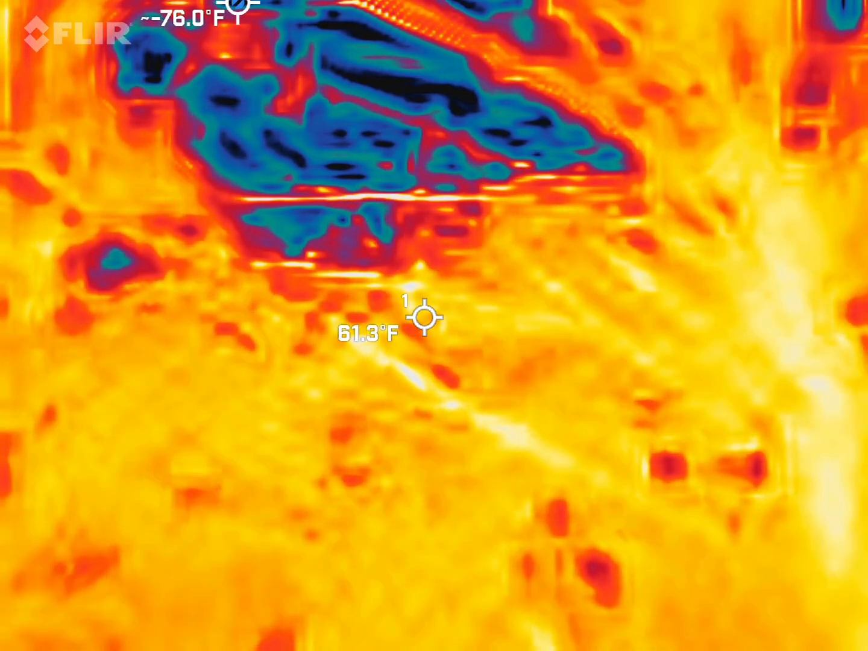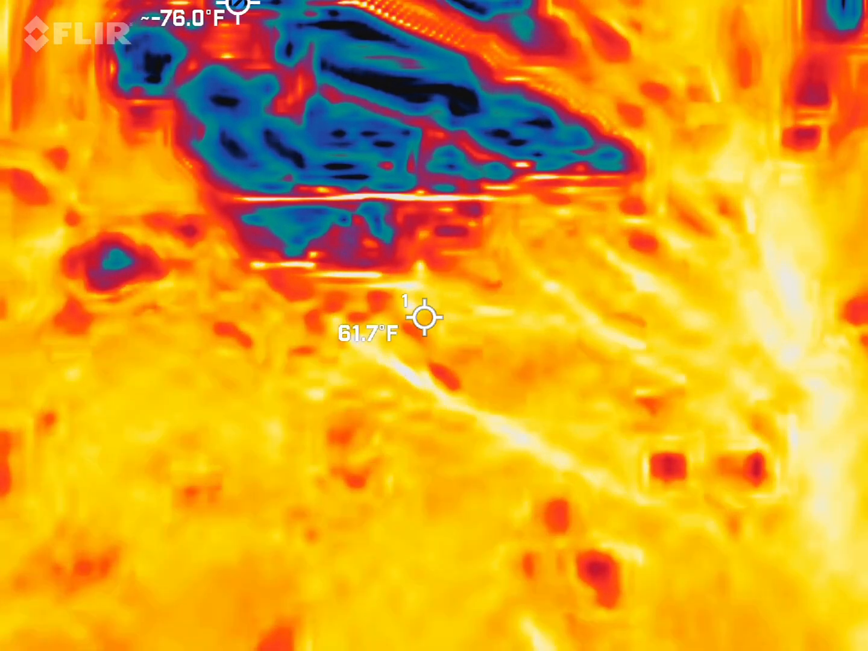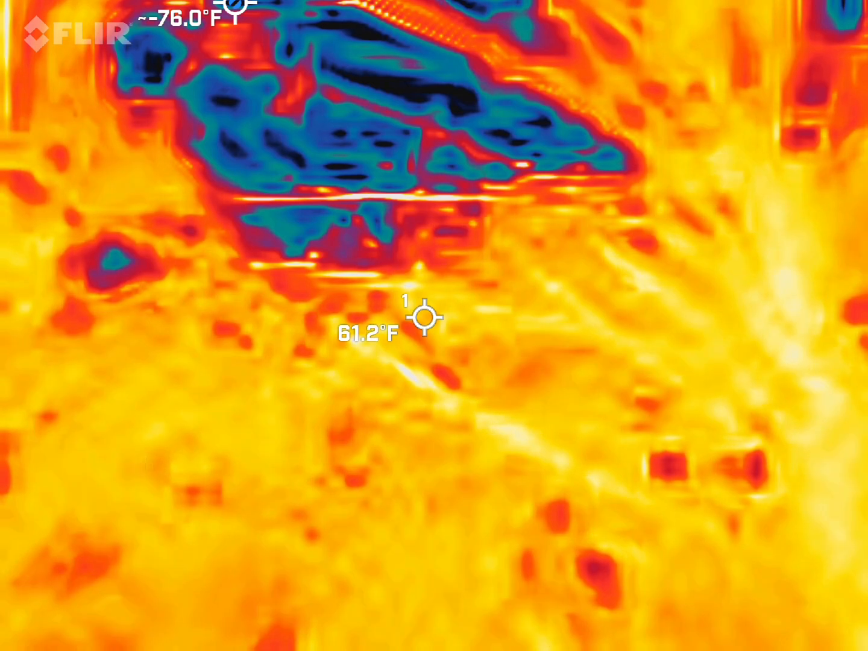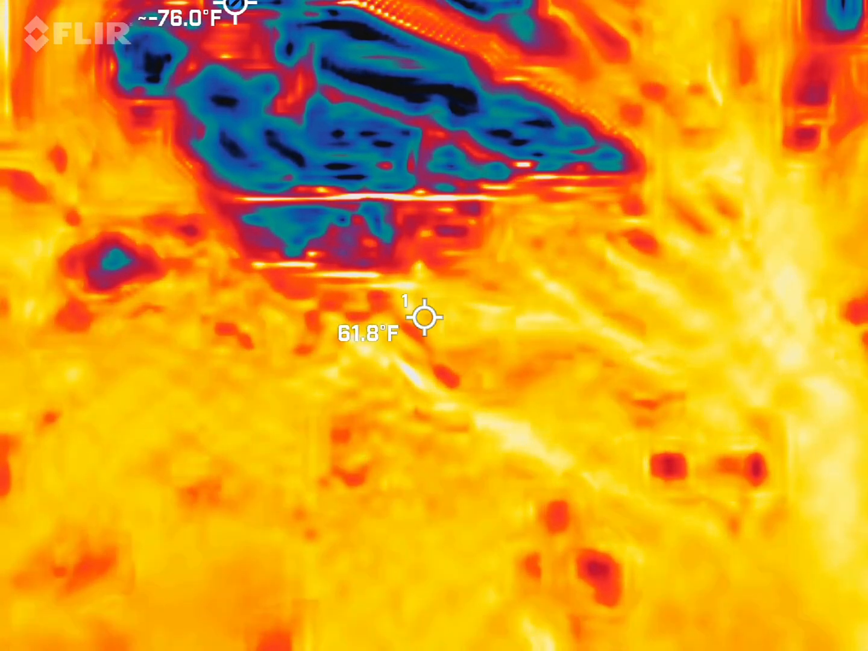I got my family's here. That flashlight not helping at all? I'm trying to find it. I have a mount coming in from that, but it's not going to reach the depth that I need it to. Your family's here?